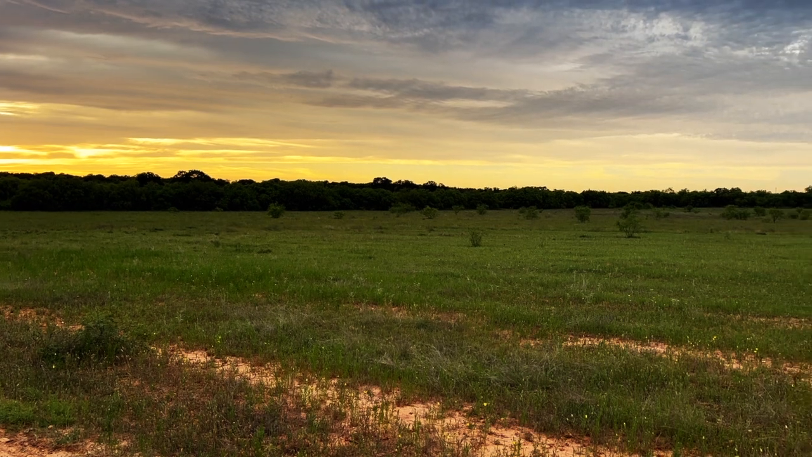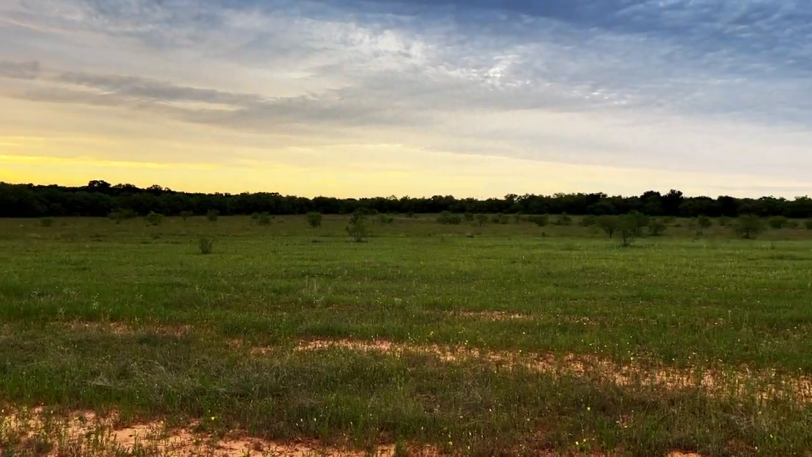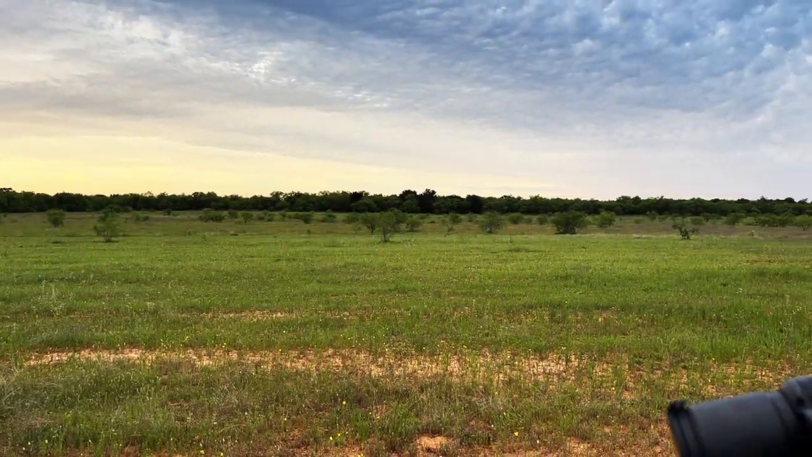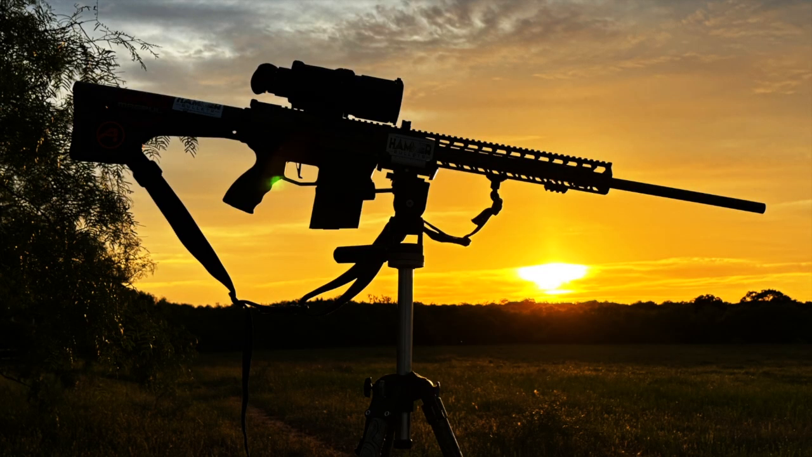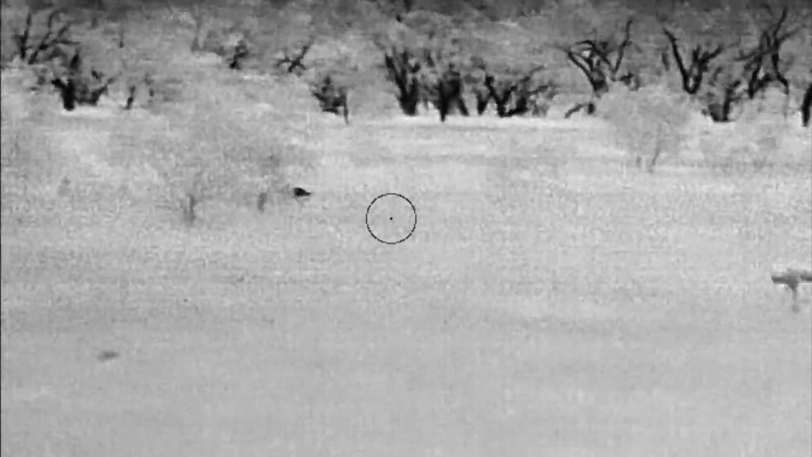My first hunt was on a field that stretched 300 yards wide and 500 yards long. There are several cattle trails that coyotes like to work that run the length of this pasture. I arrived an hour before sunset. I set up my call 75 yards between 2 cattle trails. The wind was pretty flat.